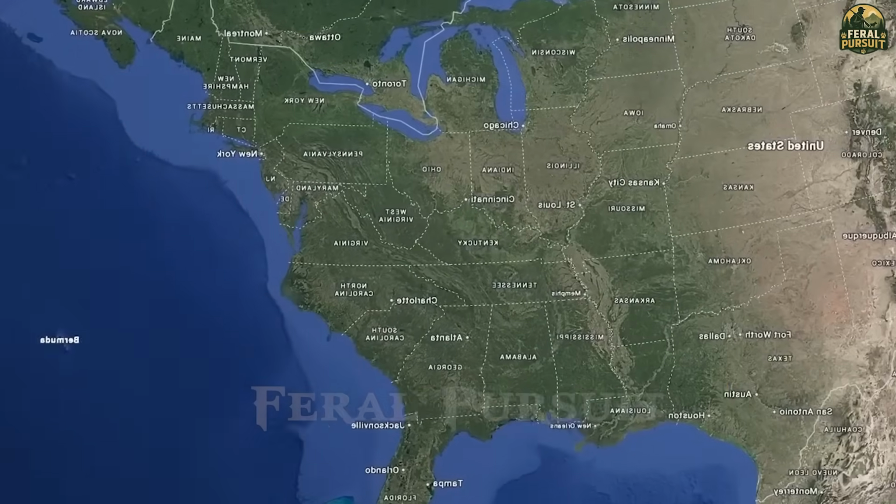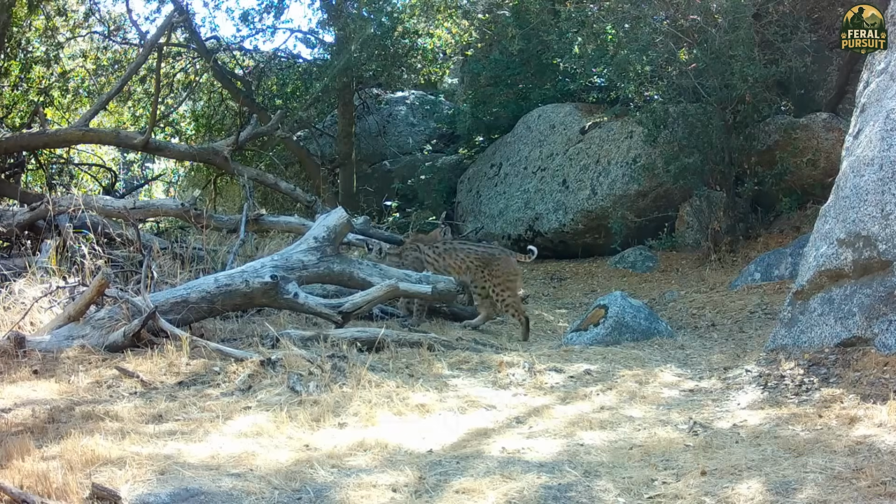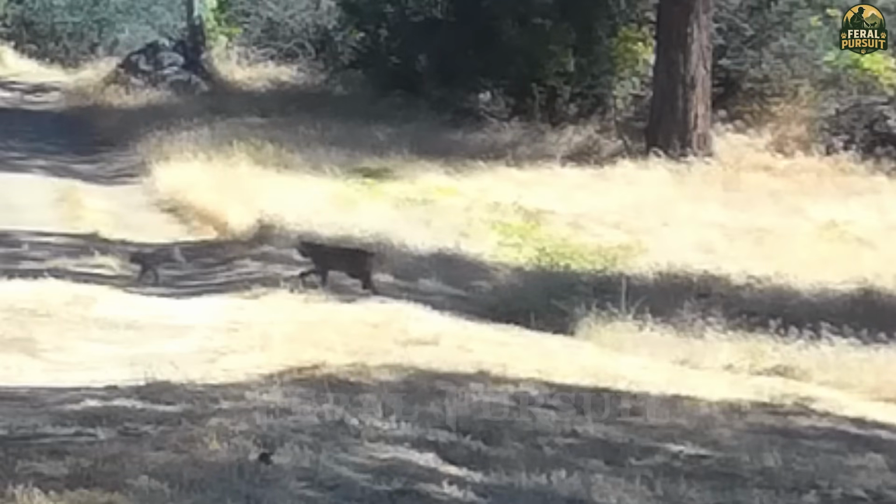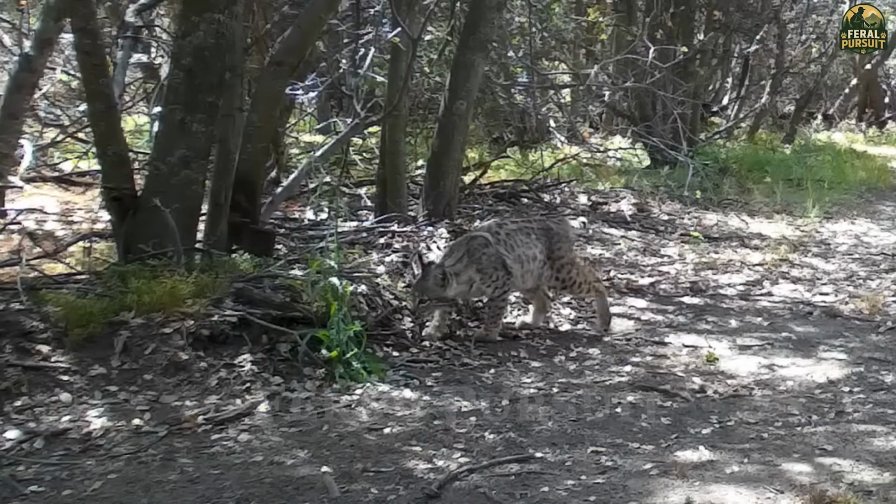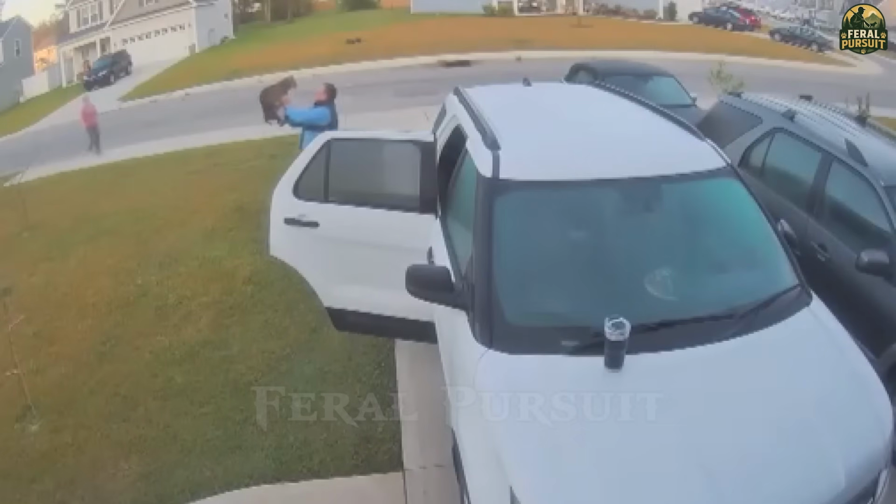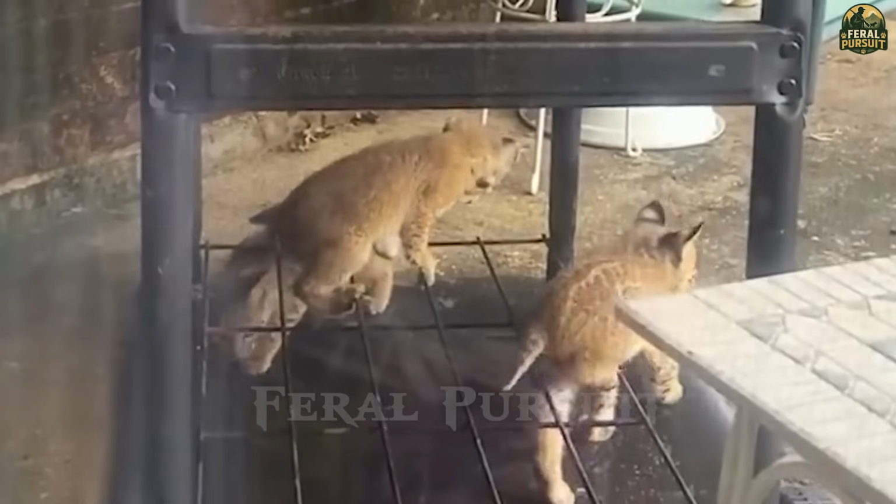Hello everyone. Deep in America's remote forests, bobcats were once elusive shadows, rarely seen. But times have changed. Today, in the suburbs of Texas, Florida, Montana, Maine, and Vermont, these wild predators are venturing out of the woods and onto the fringes of human settlements.